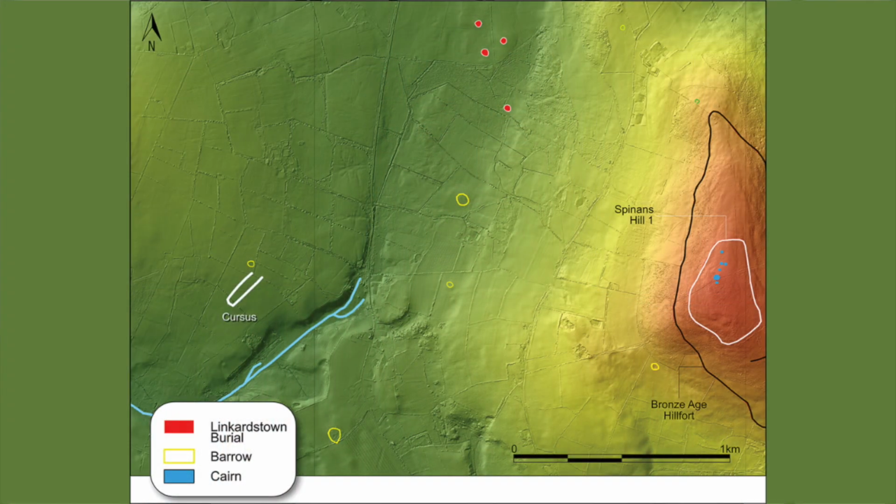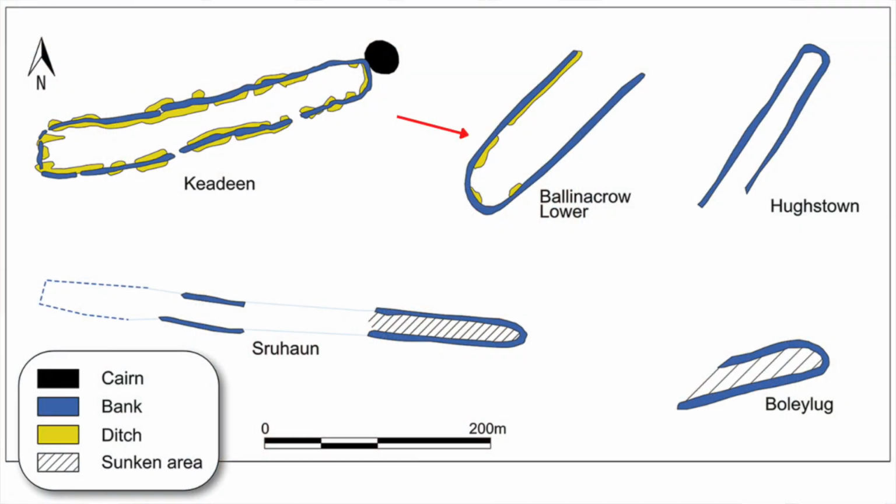A fourth Cursus at Ballinacrow Lower follows a river terrace and measures 185 metres in length, rising along an elevation of 7.5 metres. The 2 banks are 54.5 metres apart and up to 5.5 metres in width, and it appears that the northern bank had an internal ditch. A subcircular terminal bank encloses one end of the Cursus. Towards the northeastern end of the Cursus, the Lincolnstown burials can be seen. The sun rises over the long axis of the Cursus on the summer solstice.